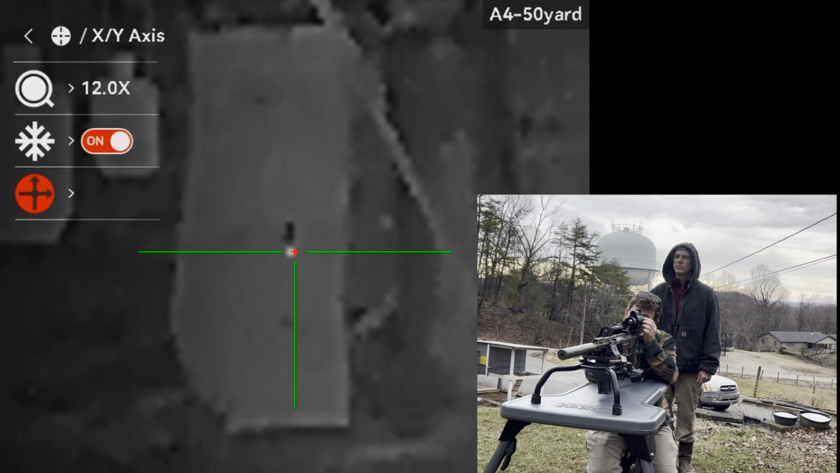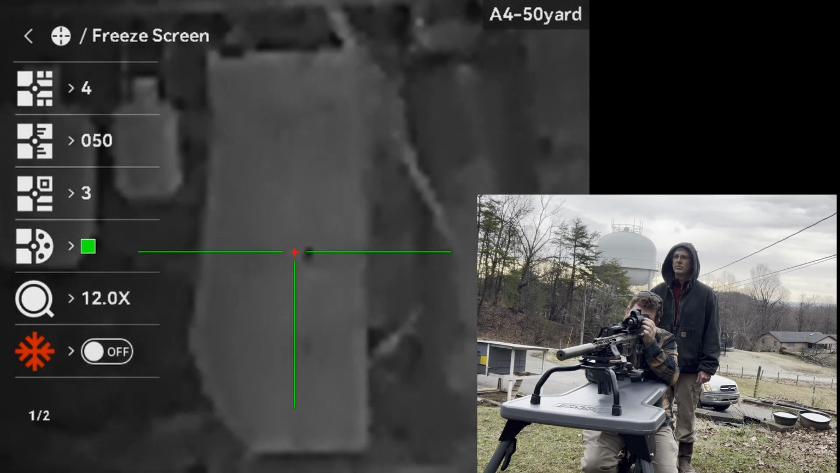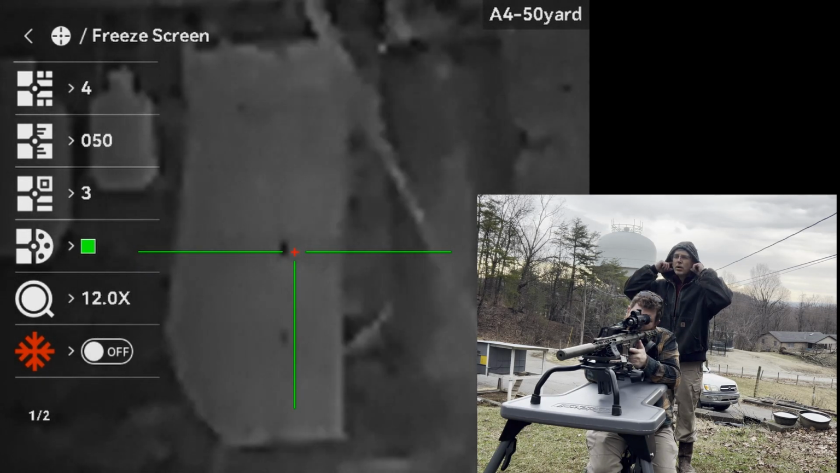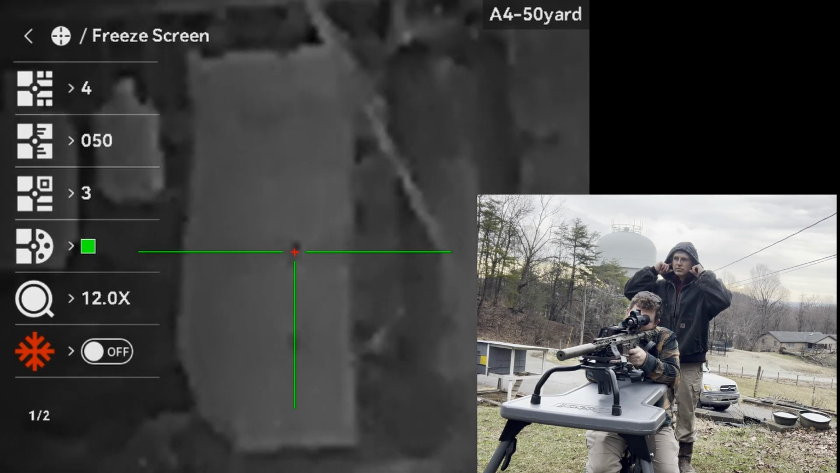Long press to get back out of that menu. Turn freeze frame off. And we're good. As you can see, it cooled back down. We're going to fire another shot. Go ahead. And we're going to see if we hit that aluminum foil.